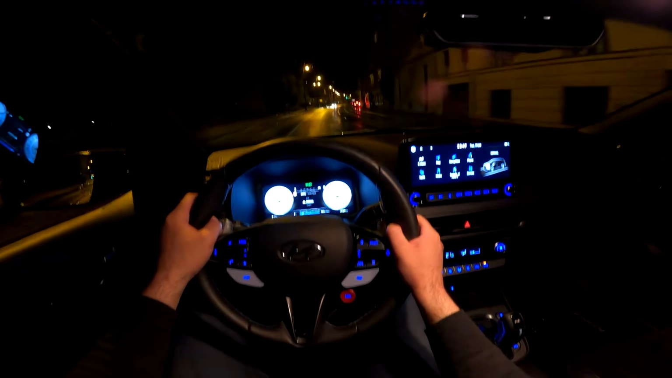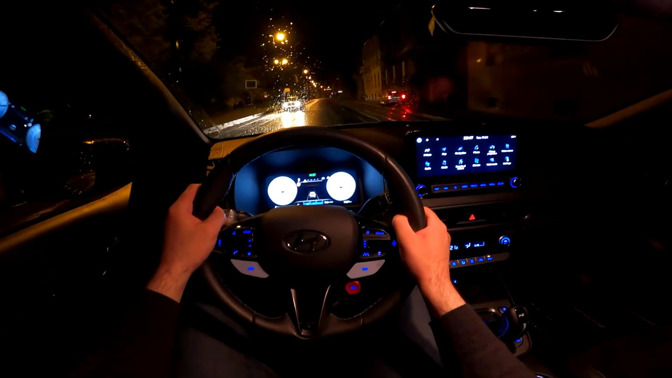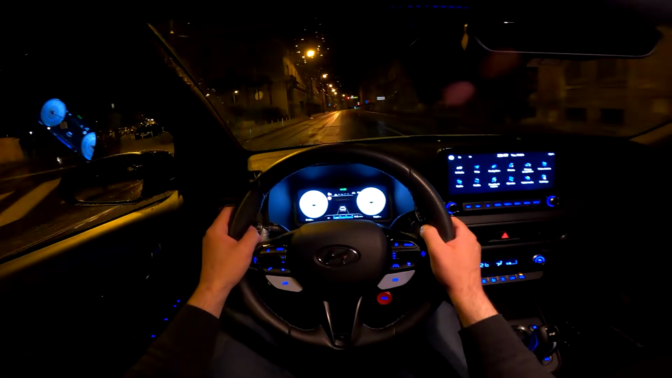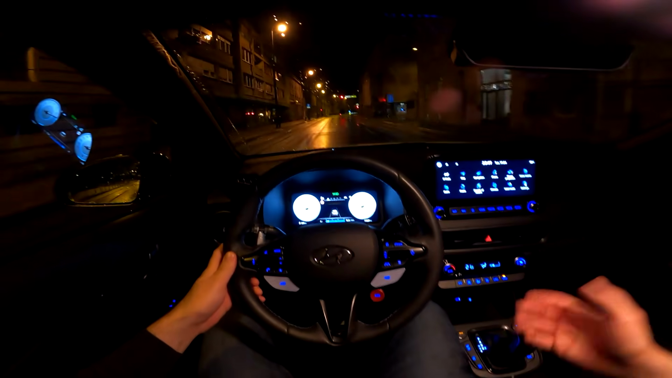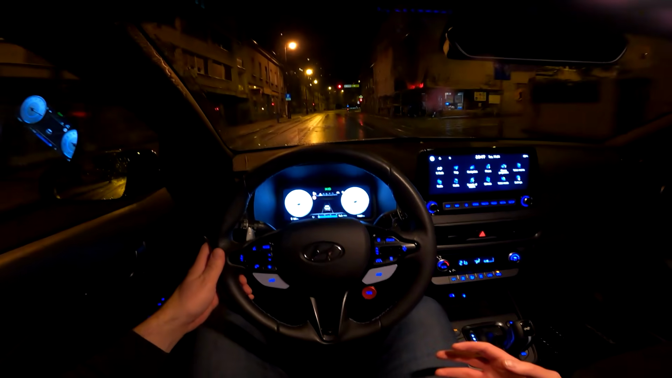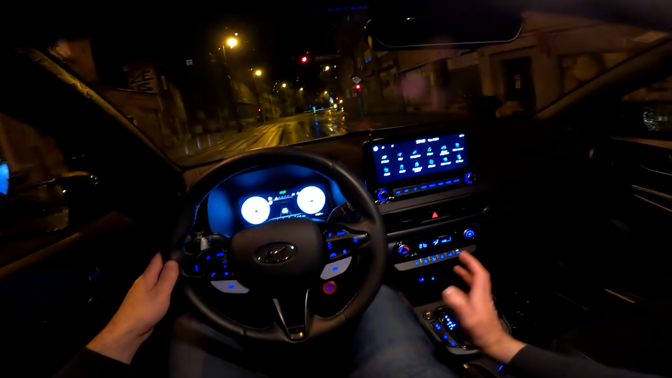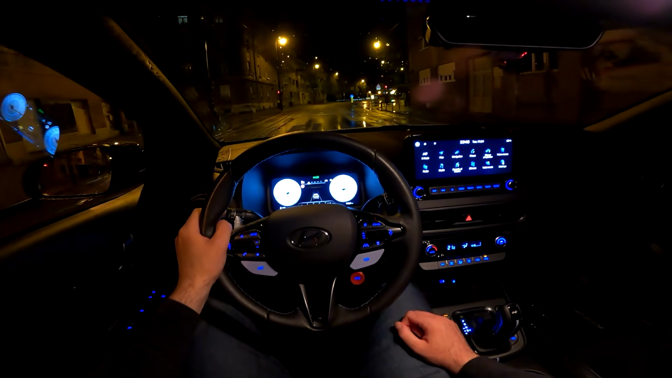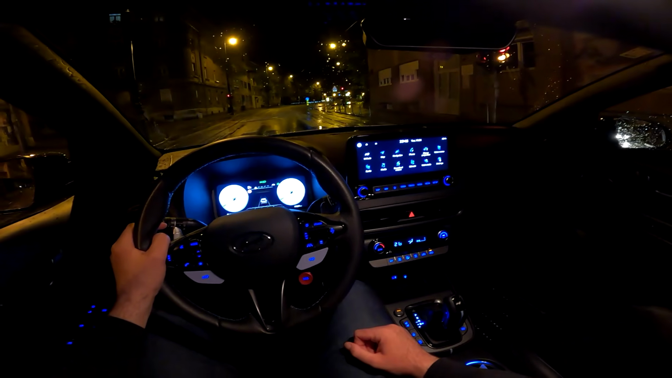Put the normal mode. We also have the Krell sound system in this car, but I think here you want to listen to the sound of the exhaust. But of course, sometimes on longer road trips or during the everyday drive, it's nice to have a very good sound system.